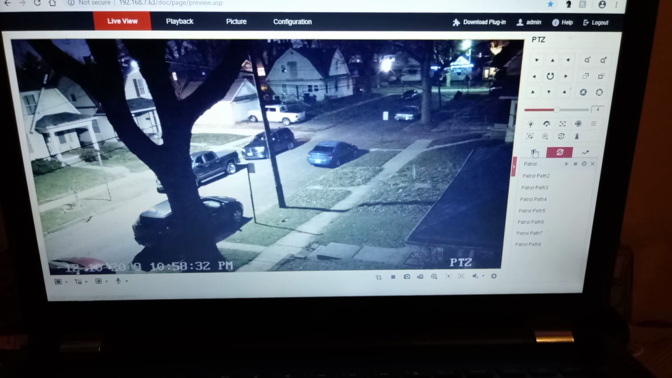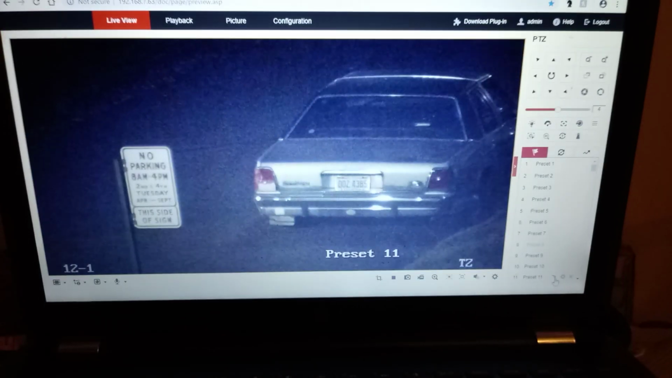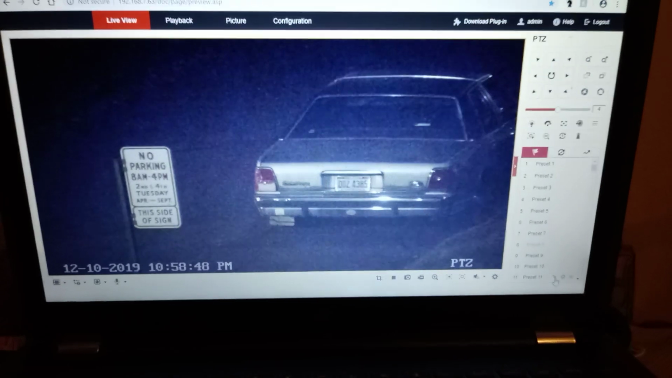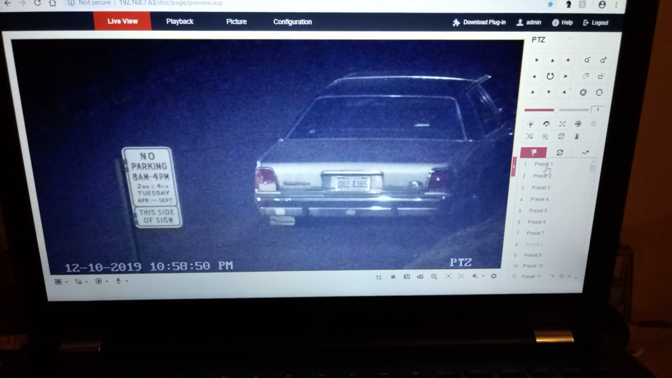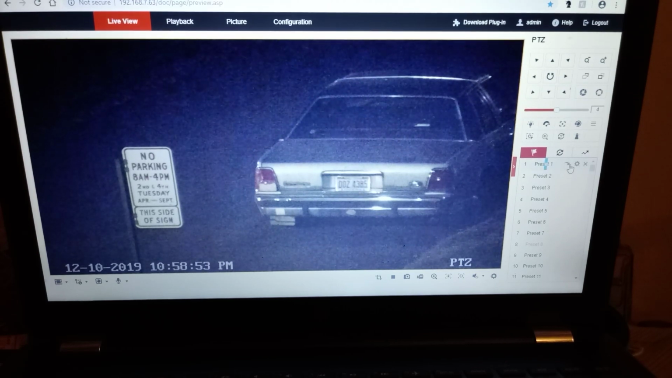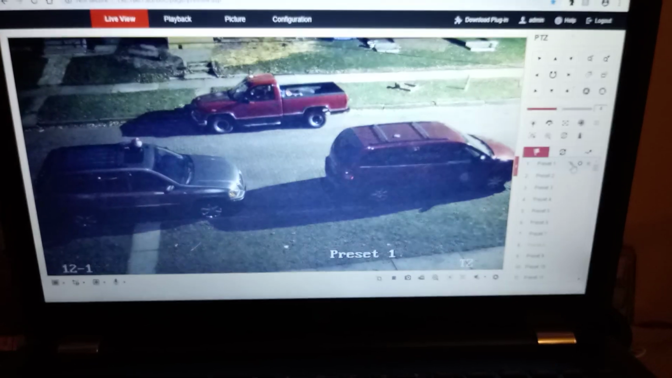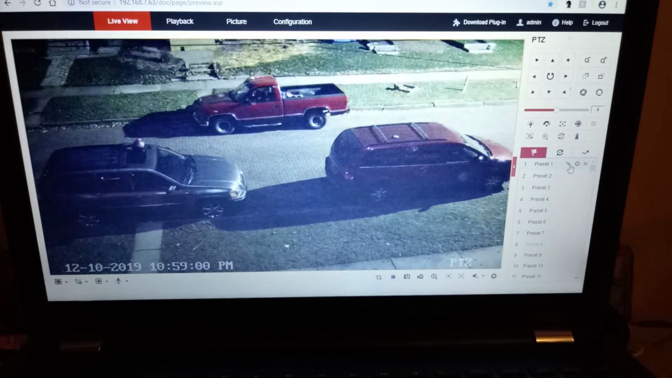But we come back over here. We're just going to go to preset 11. Oh, somebody turned a porch light on over there. And we're going to zoom into that license plate way over there once again, just to show you. Great camera. It's by Hikvision. They get credit and they get props. And no, I'm not getting any payment for any of this advertisement. I wanted something that resolves my issues, and as you can see, this definitely resolves the issues.